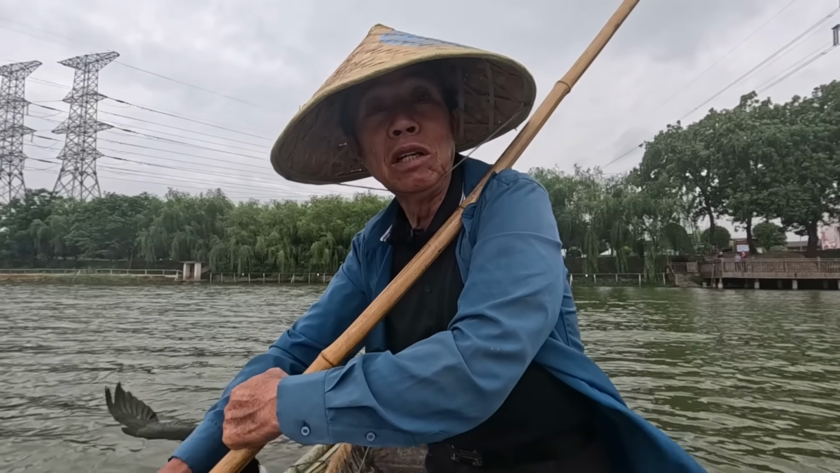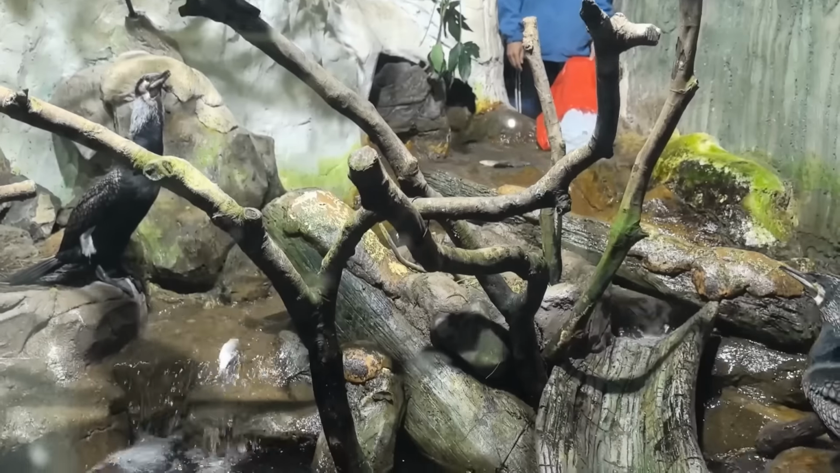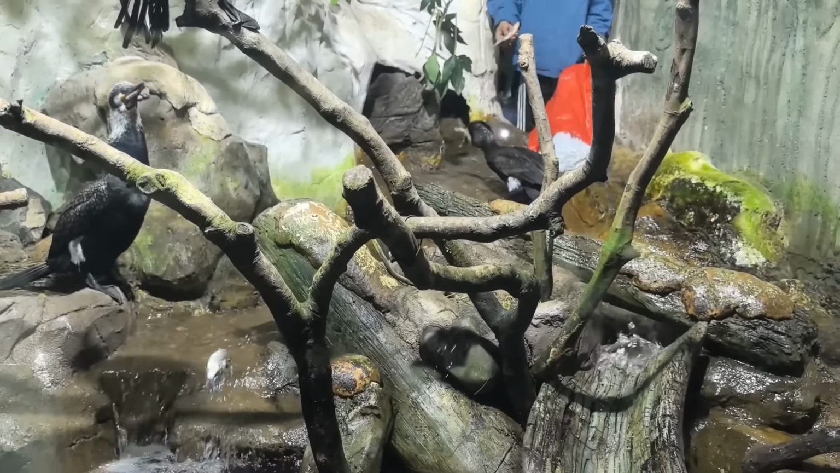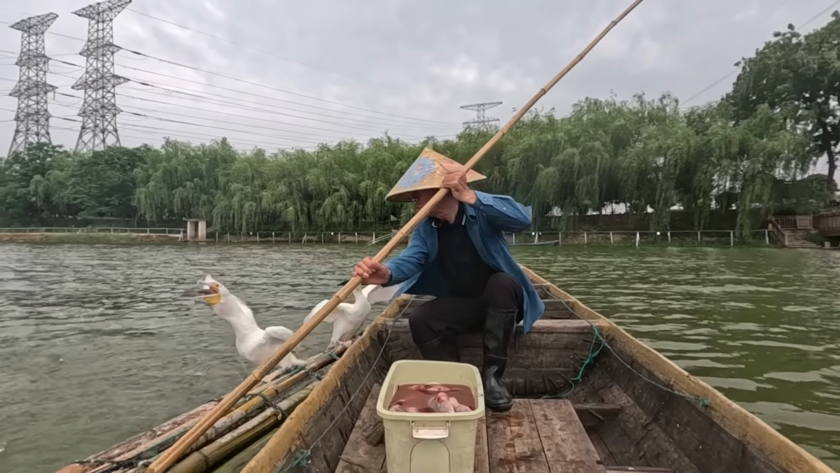These birds are like cats. It's in their nature to catch things, specifically to catch fish. When it comes to training them to go into the water and catch fish, and then bring those fish back up, you have to train them slowly, little by little. Over time, they learn that the boss needs feeding, that they need to bring up a big fish.